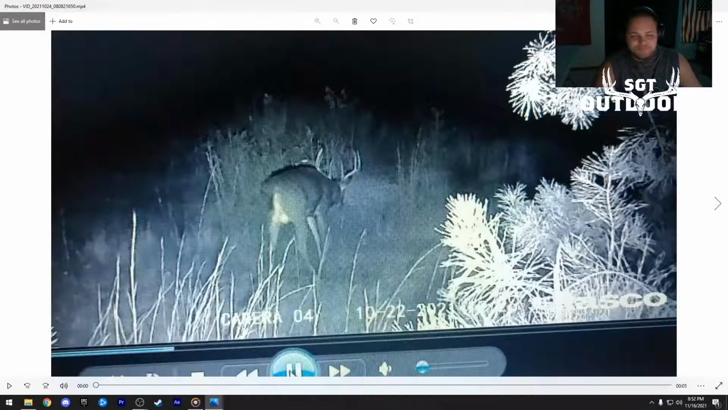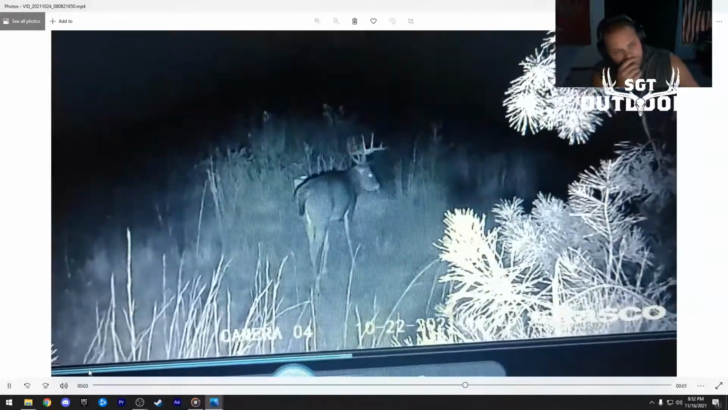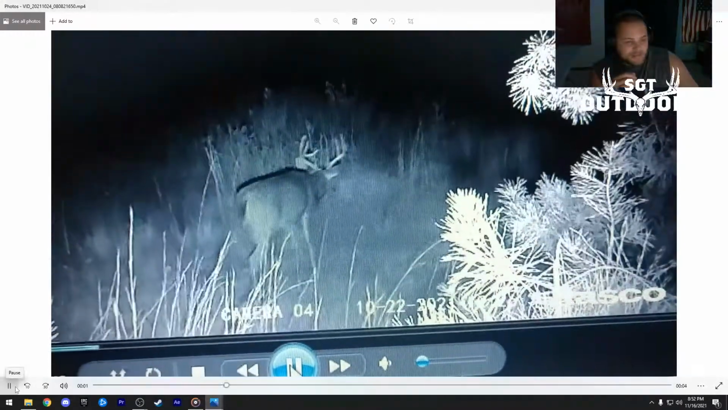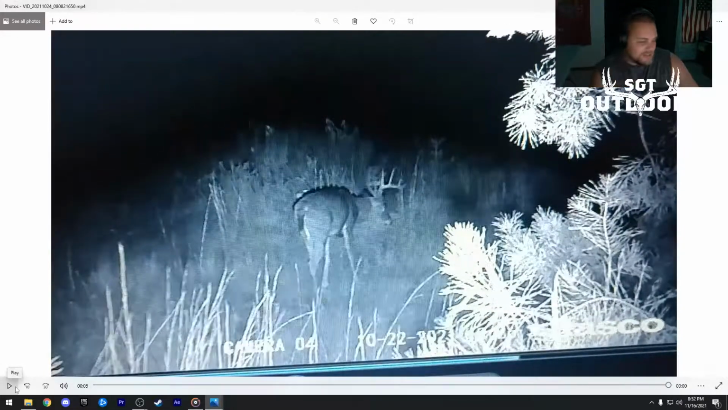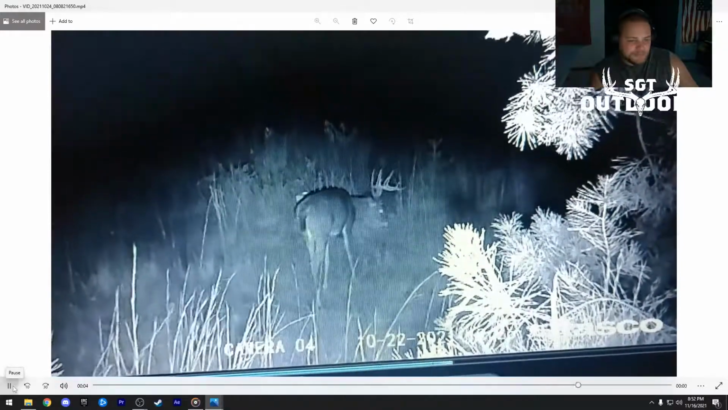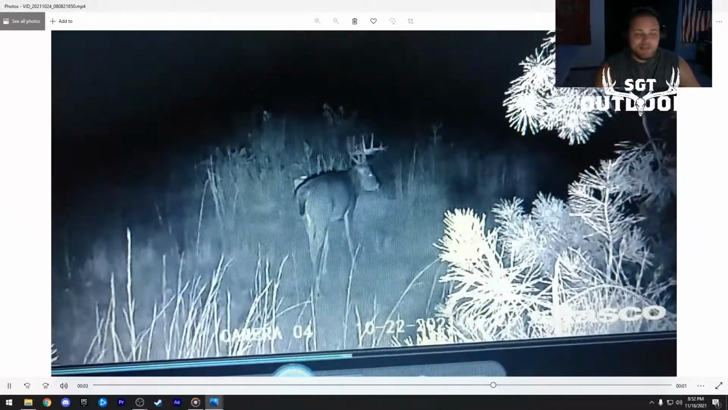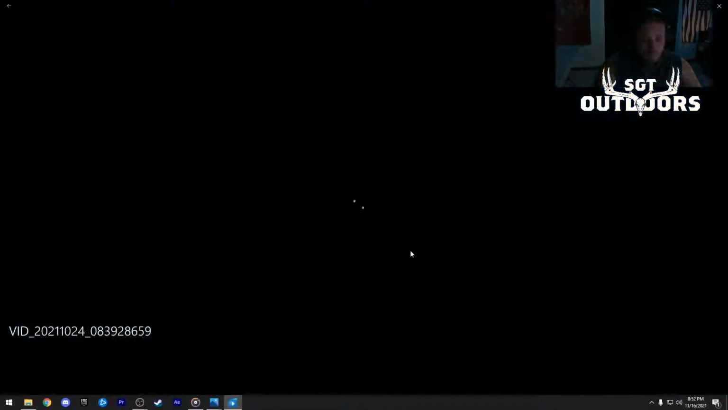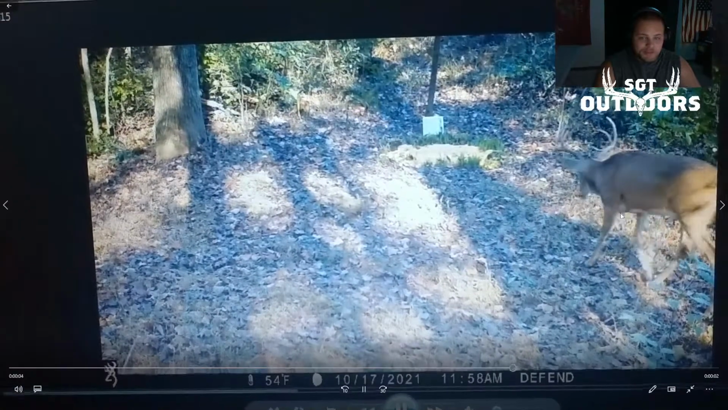That's awesome. Got more video here. Oh man, I am a sucker for tall brow tines. Look at the brow tines on the buck, man. 8-inch brow tines, 9-inch brow tines. Like, Jesus. Stud, man. That's a great looking buck. Cannot complain about bucks like this. Oh, that's this buck. Absolutely.